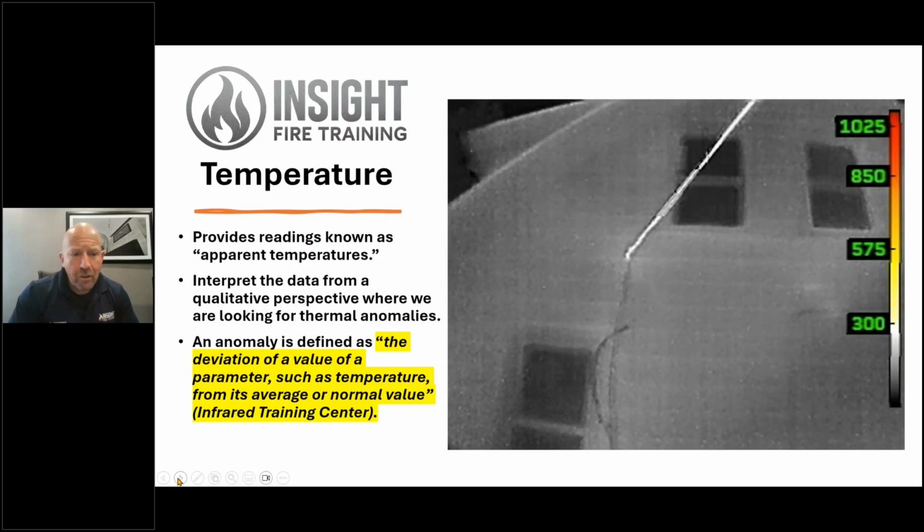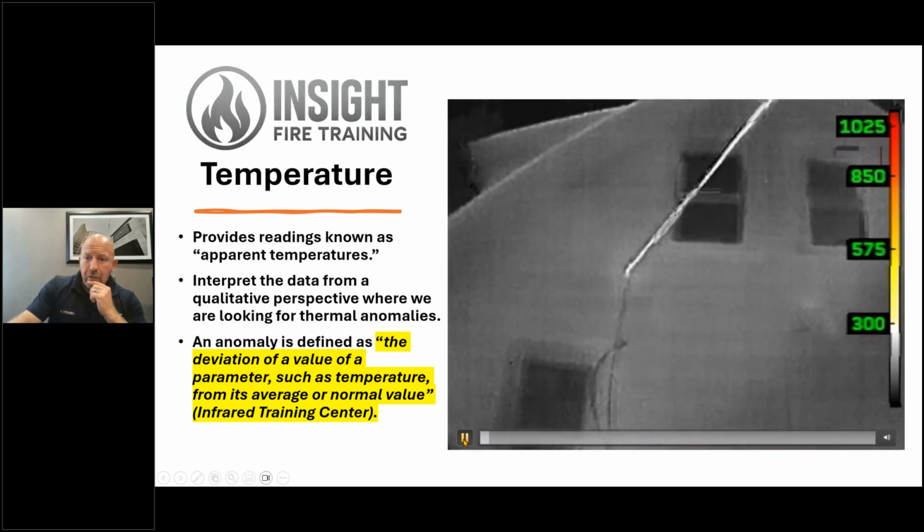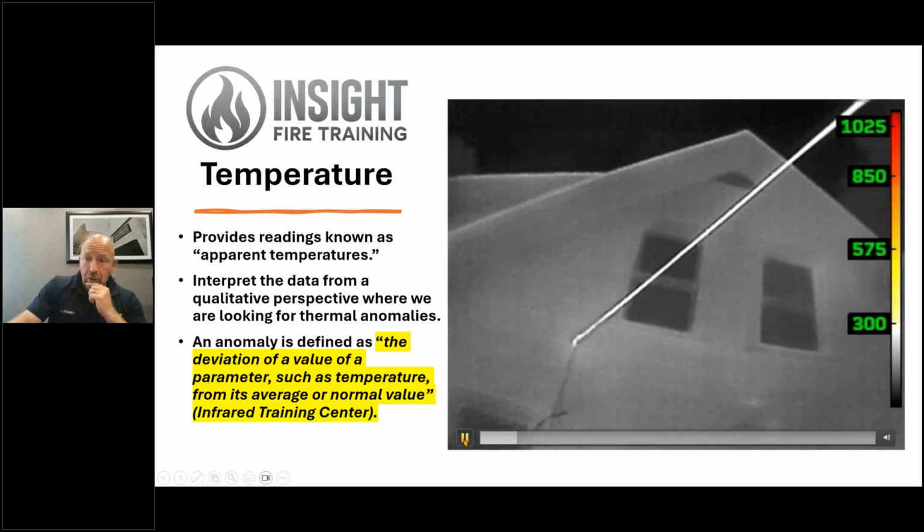They're not exacts. So we're looking for data from a qualitative perspective or anomalies, which means what is wrong. Infrared Training Center says the anomaly is the deviation of a value or parameter such as temperature. It's not right. Shouldn't be that way. Look at this cable line that Chief John Lightly filmed. This is a cable line, not a power line, that is energized. It shouldn't look like this.